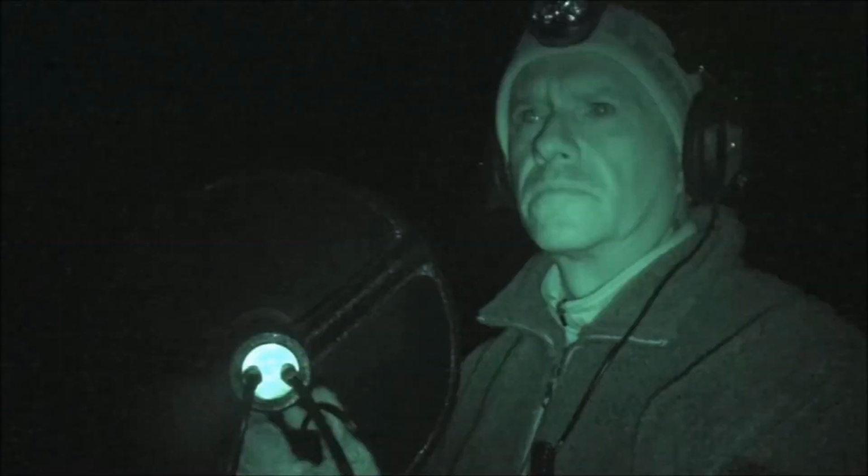I have captured some very compelling audio recordings, saw possible red eye shine, and while conducting night surveillance in the dead of winter, I captured something very compelling on camera. It had snowed that night, and as I scanned the area using my FLIR night vision, a tree came crashing down in very close proximity to me.